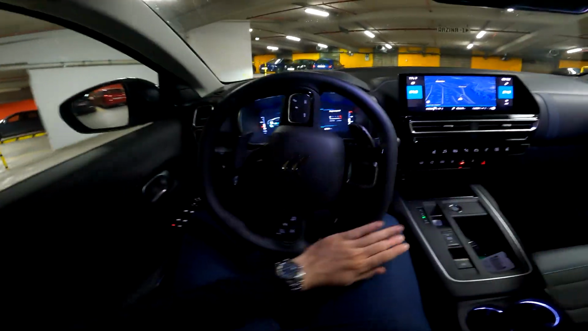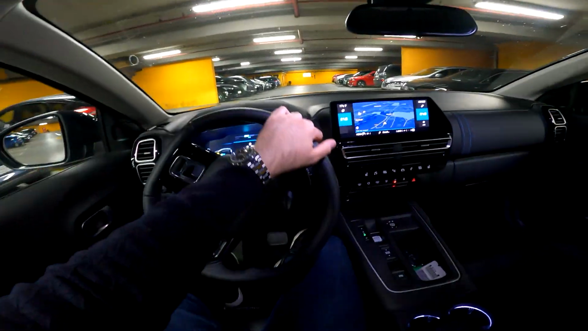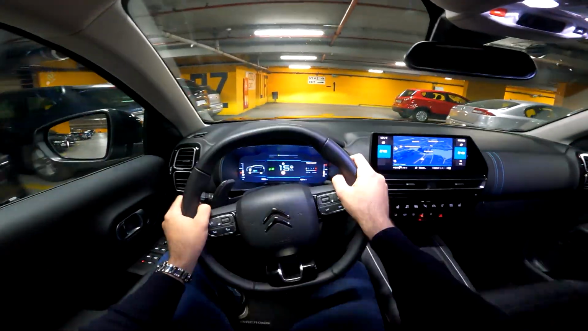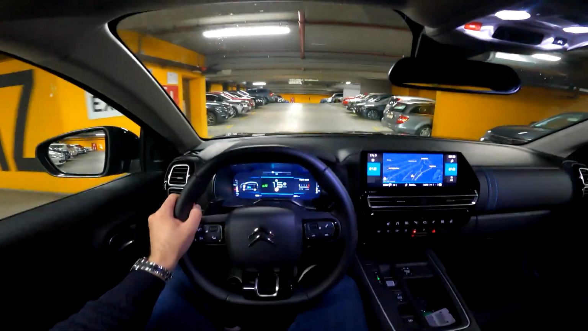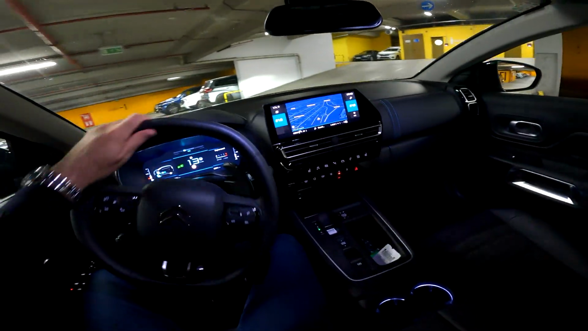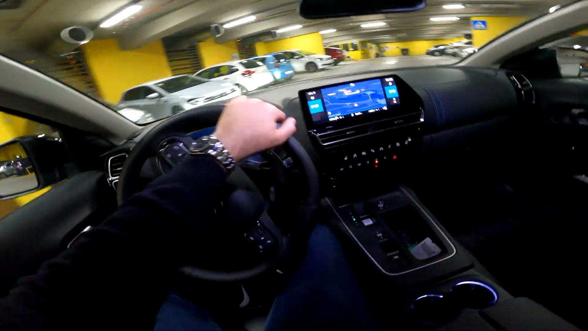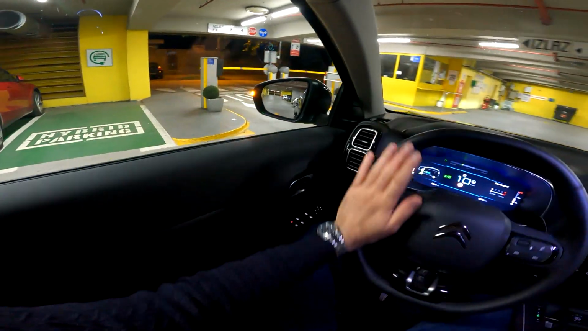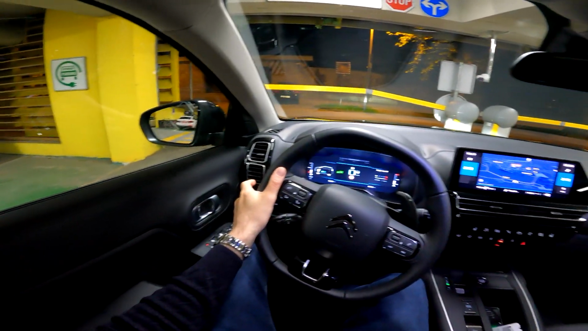And let's also mention the other options when it comes to the C5 AIRCROSS. So this car is available here in Croatia with the PureTech petrol engine, 130 horsepower, paired with the manual transmission. You can also get the diesel with automatic transmission, so it is the 1.5 liter with 130 horsepower. And then you also have the two plug-in hybrids, 180 horsepower or 225 horsepower. So those are the options. And now we will depart this pretty big garage and go on a night drive. Okay, we can go.